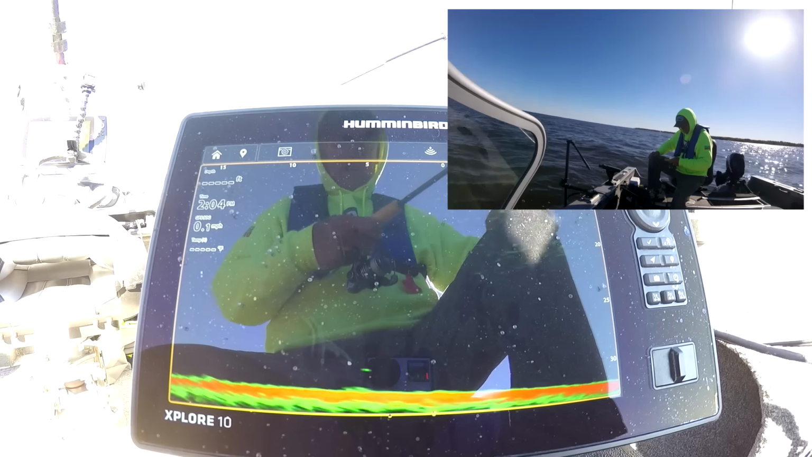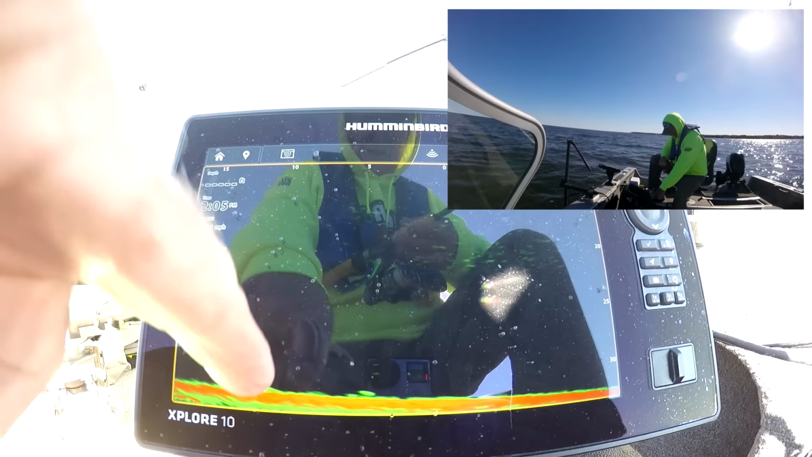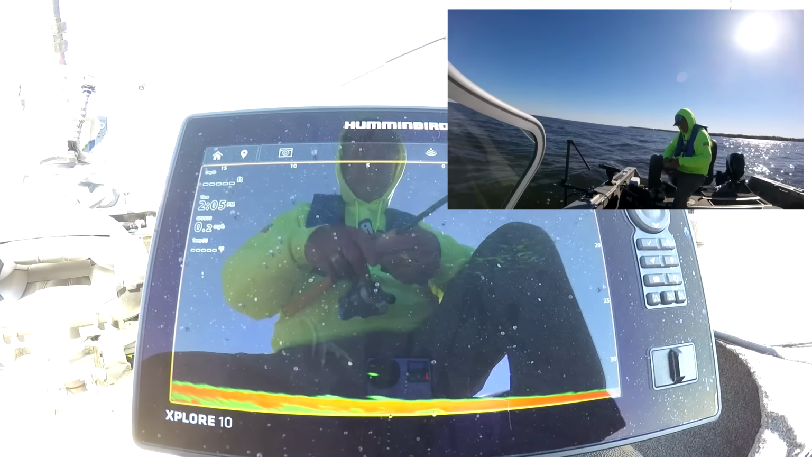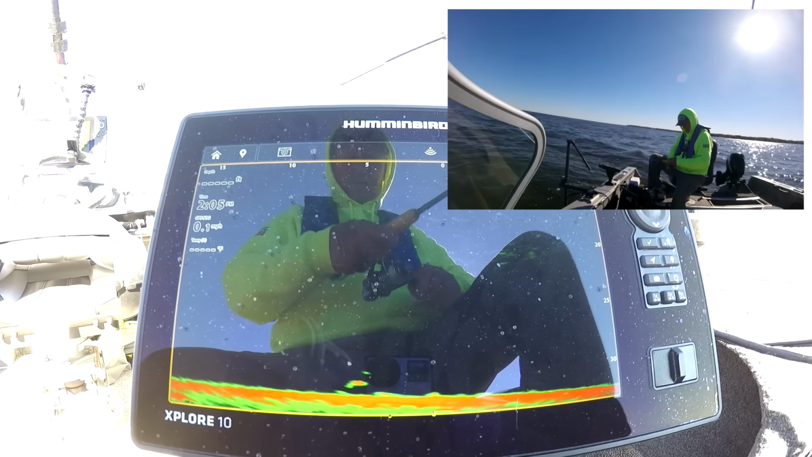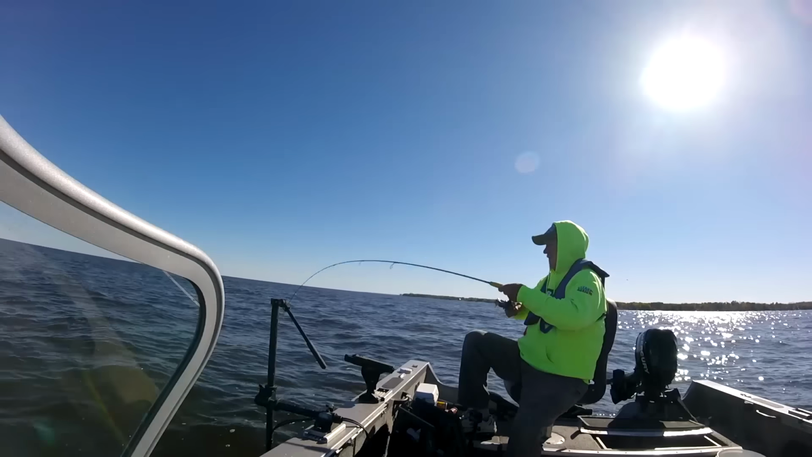So you sit here with your buddies and you BS a little bit till the fish start coming in. Here comes another one right there. All right, that might be better. Come on up. He's coming up. Woohoo! Come on up, buddy. Come on. Got him. Got him.